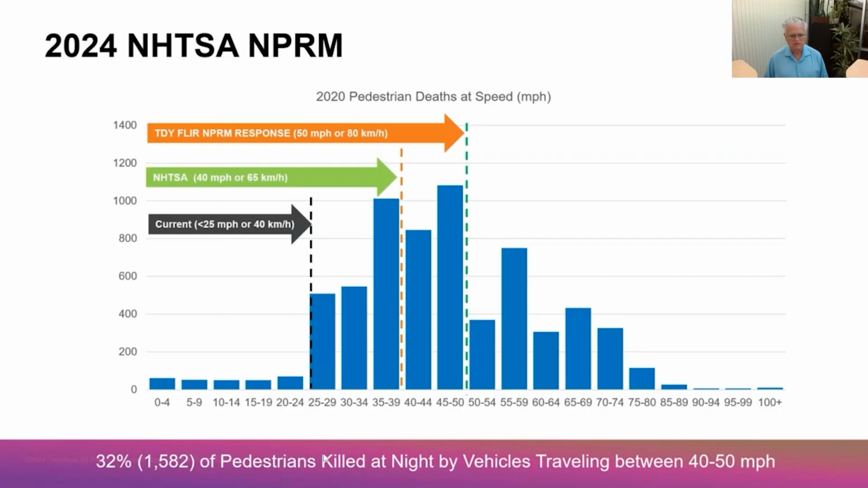So you can see that the current regulations are a big step forward over not having any automatic emergency braking at all, but they're really covering a space where not many fatal accidents occur.